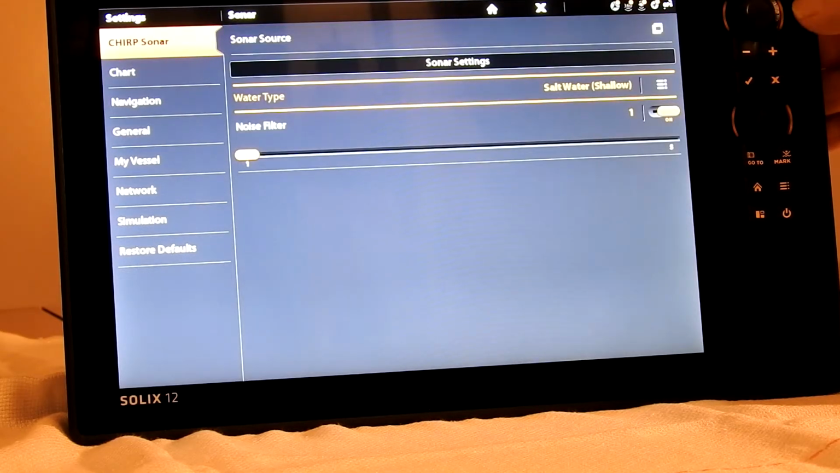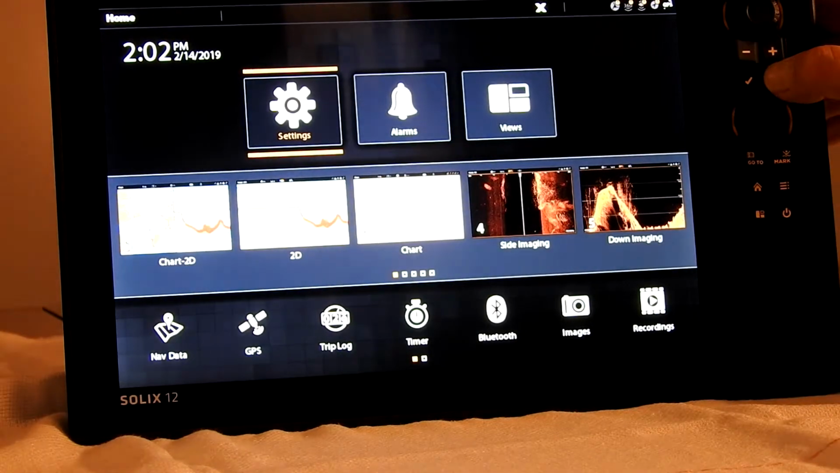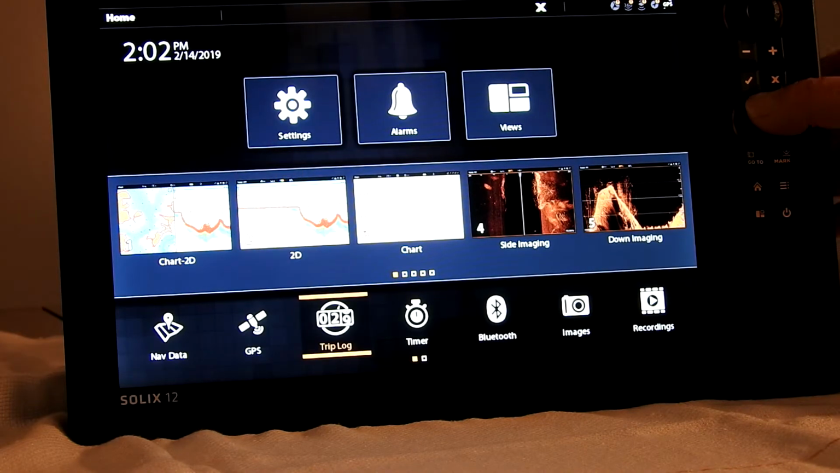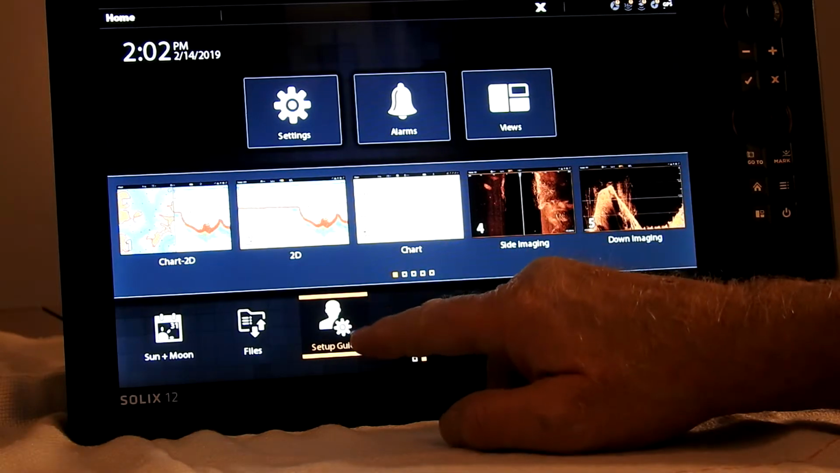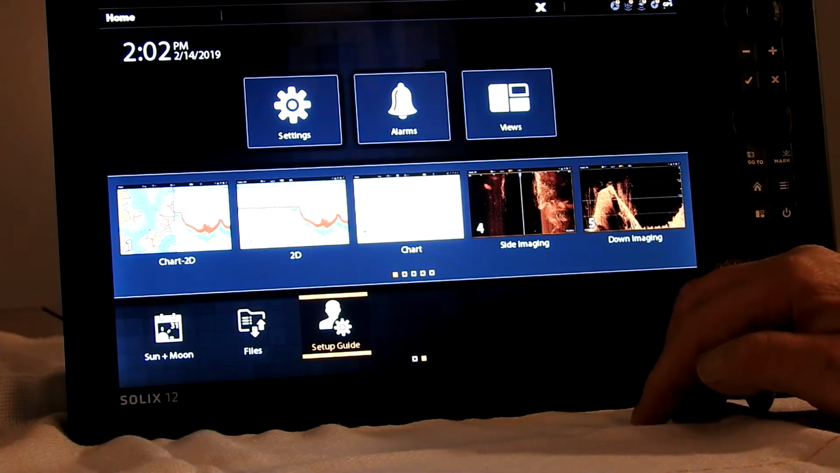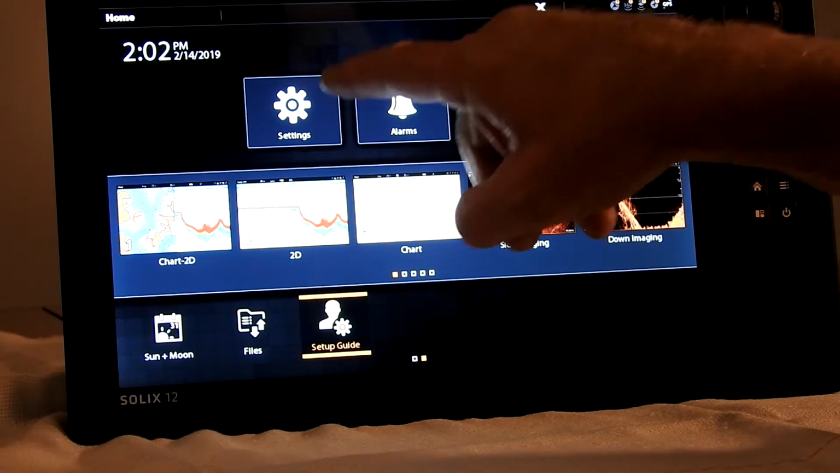And then we'll get out of this, and we'll go down to where it says setup guide. This here will do the same thing. All you have to do is click that, and it'll go through there. It'll have you set your time up, and the same thing that we just did up here.